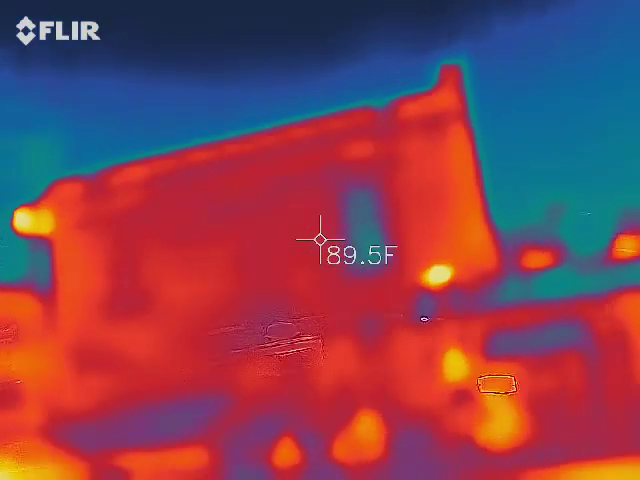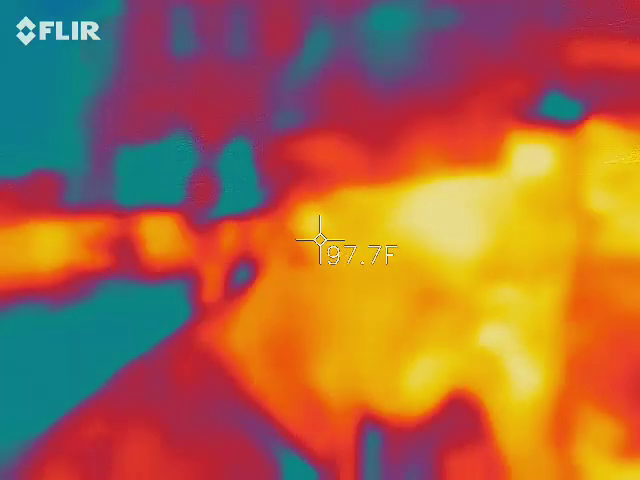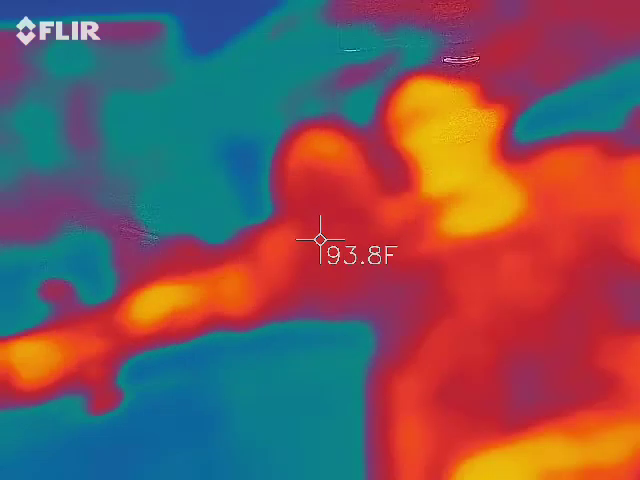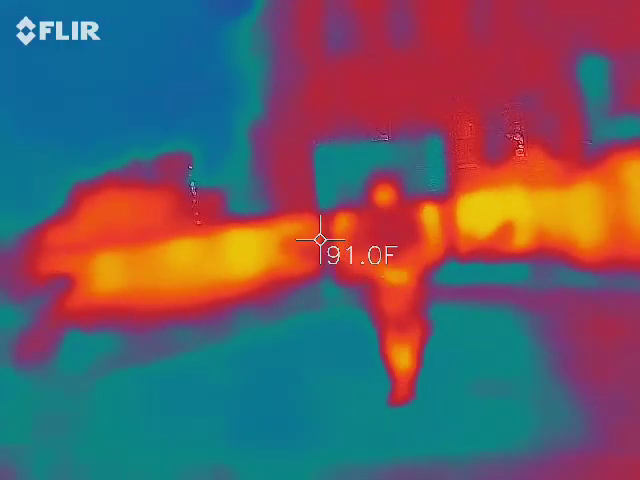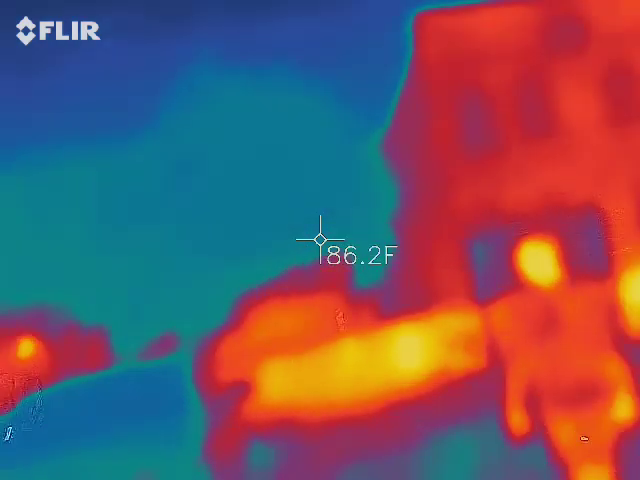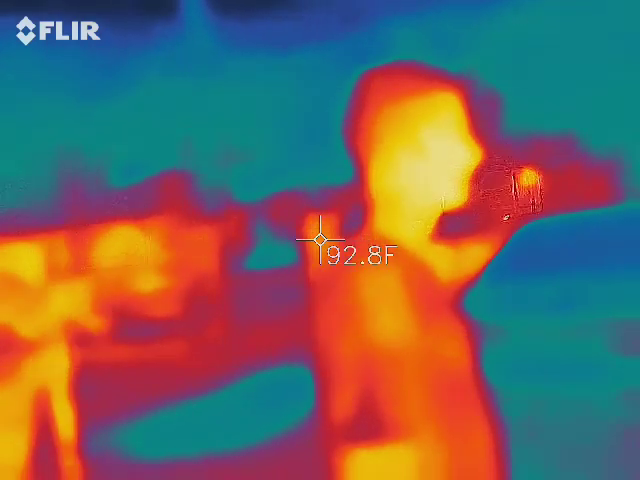Those are cousins over there smoking weed? Are you picking up anything? That's Ellen. This is too much.